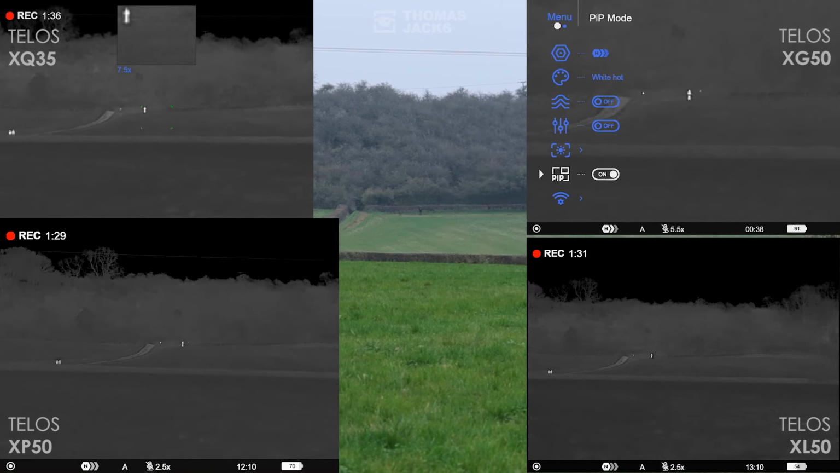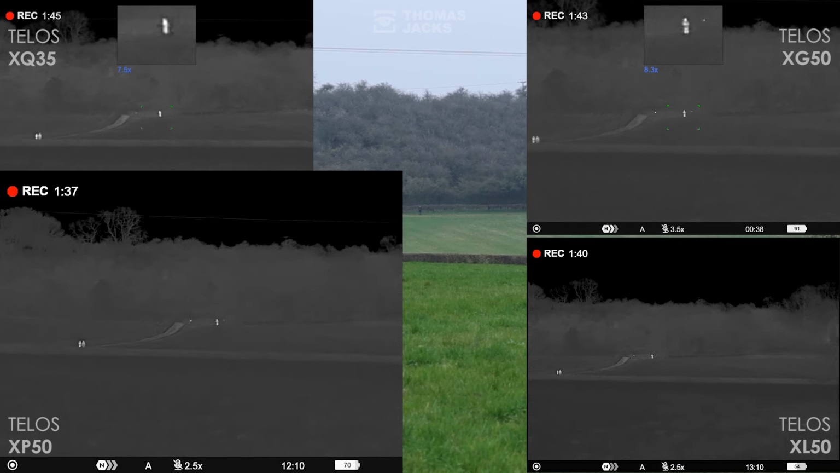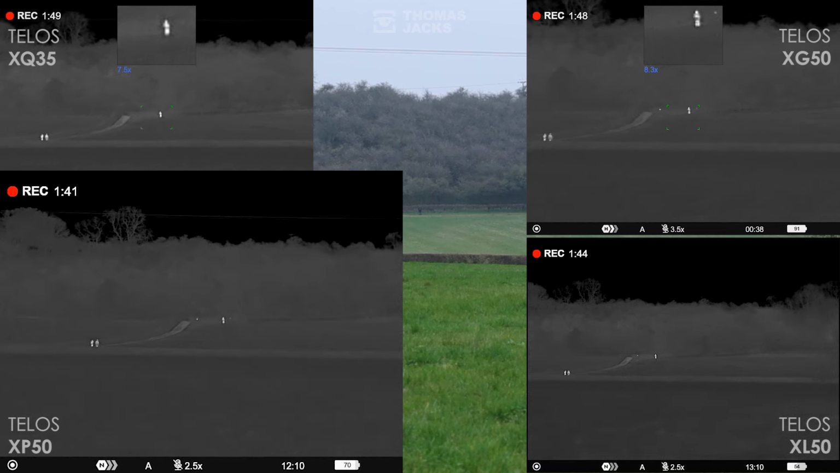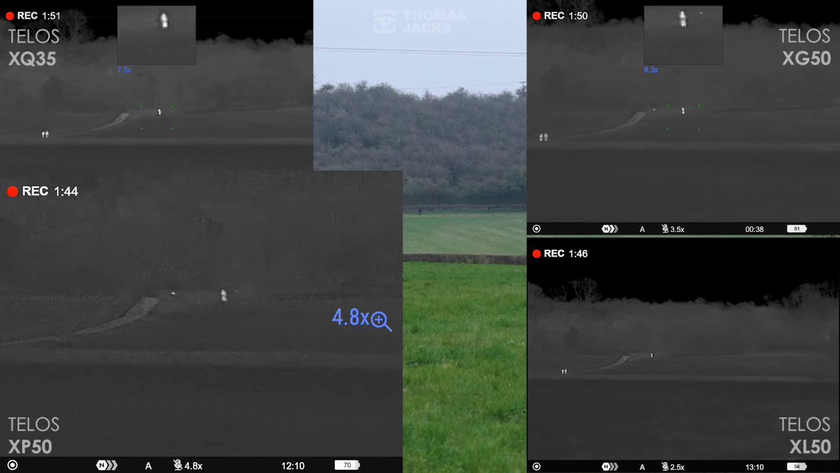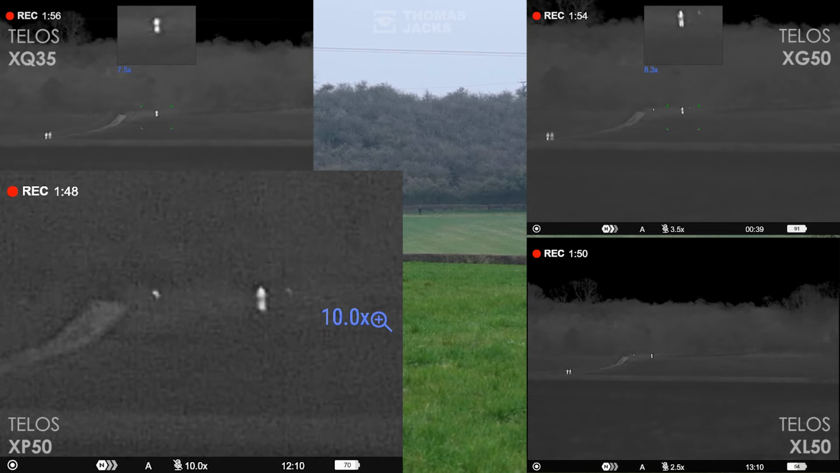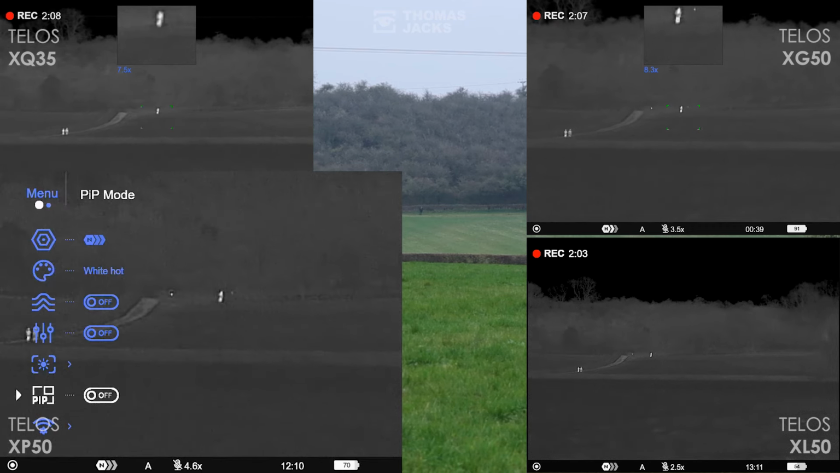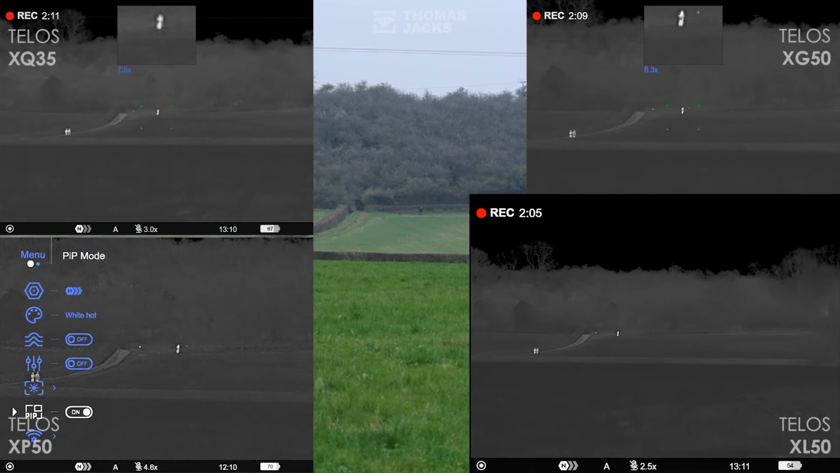Now, the XP50. It gives us a much wider view, and its sub 18 millikelvin sensor gives lots of extra detail in these humid conditions, including that overhead power line that the others can't spot. And its native 2.5 mag, it'll zoom to 10 times. And that's still really good, but we'll bring it back to around half that for a good place to stick, and show you the picture-in-picture view, so we can move on to the XL50.